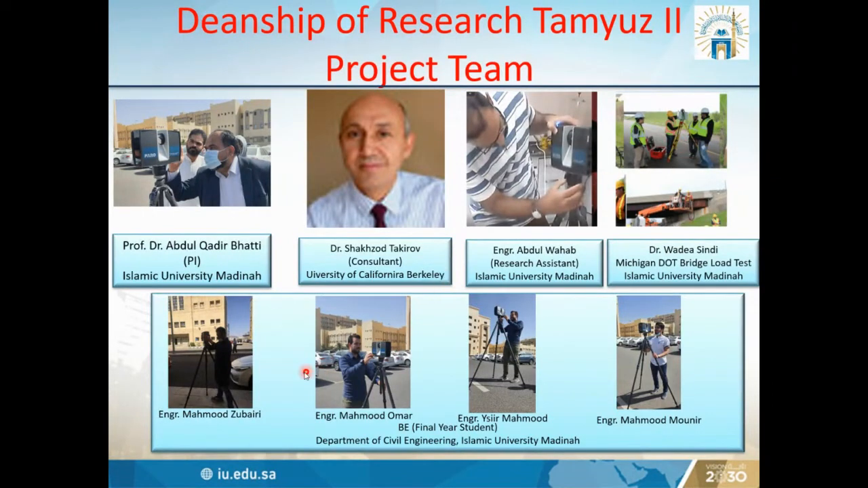And the other team members include our students. They are working on their senior design projects, but in parallel they are also working on the laser scanning. We are thankful to Muhammad Zubairi, Umar, Yasir, and Munir. They are also supporting us in our project.